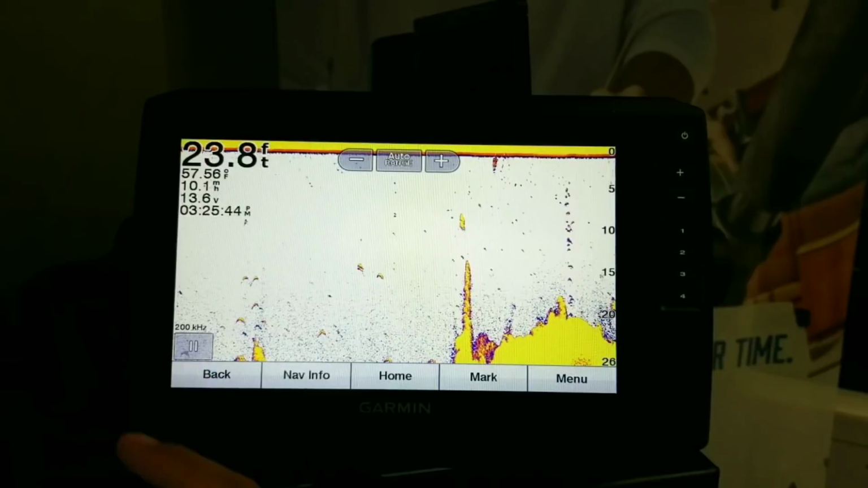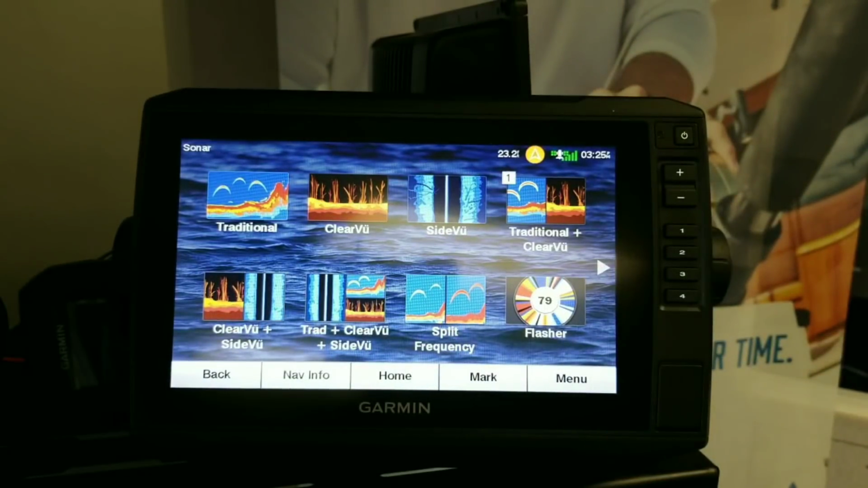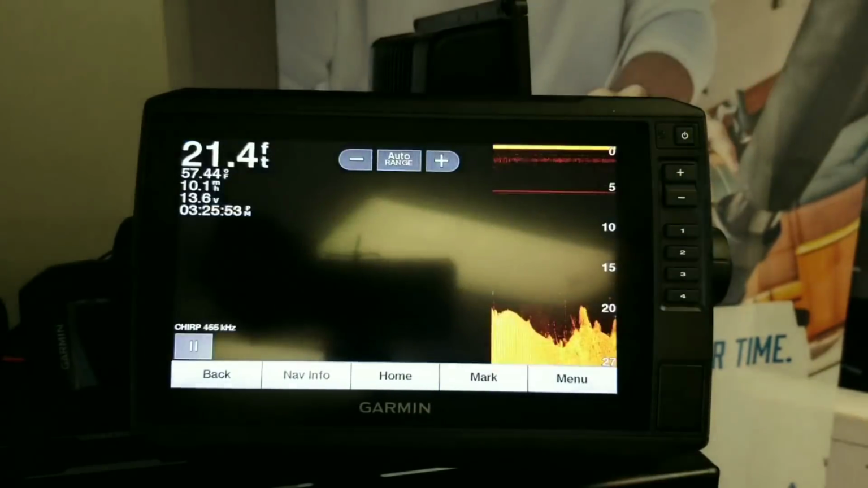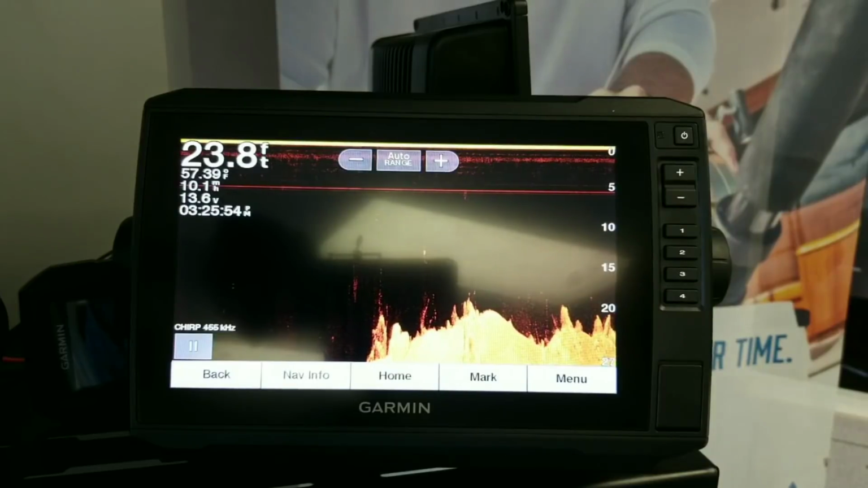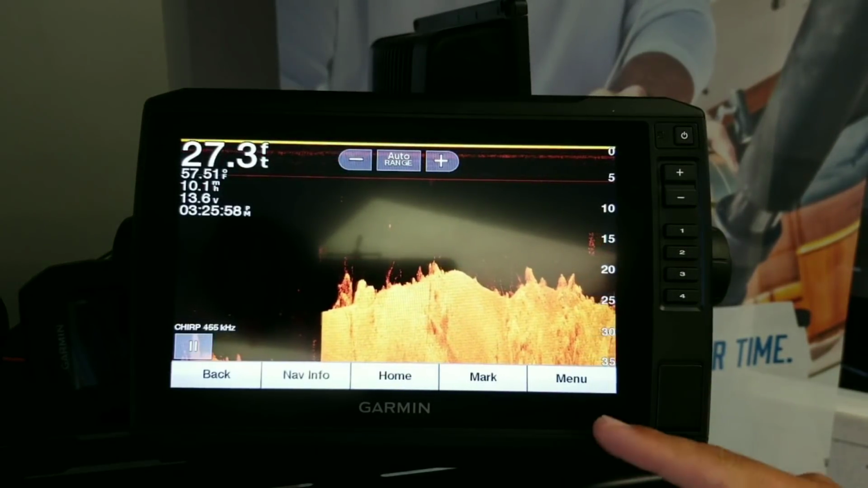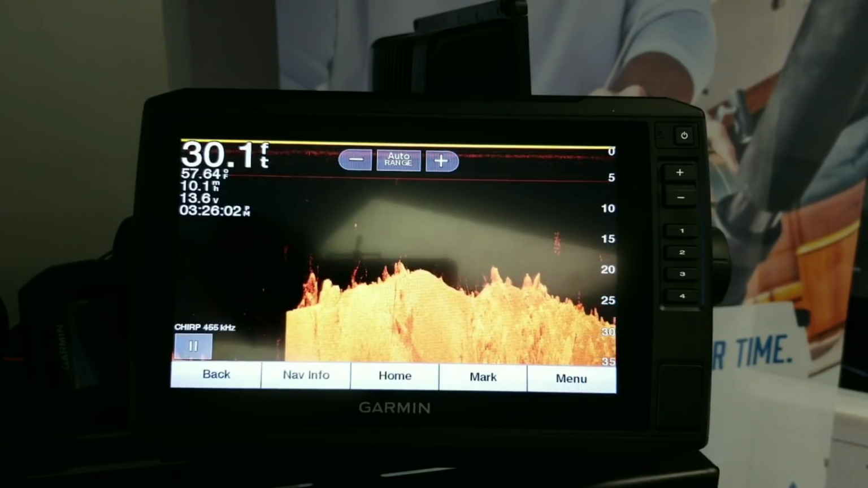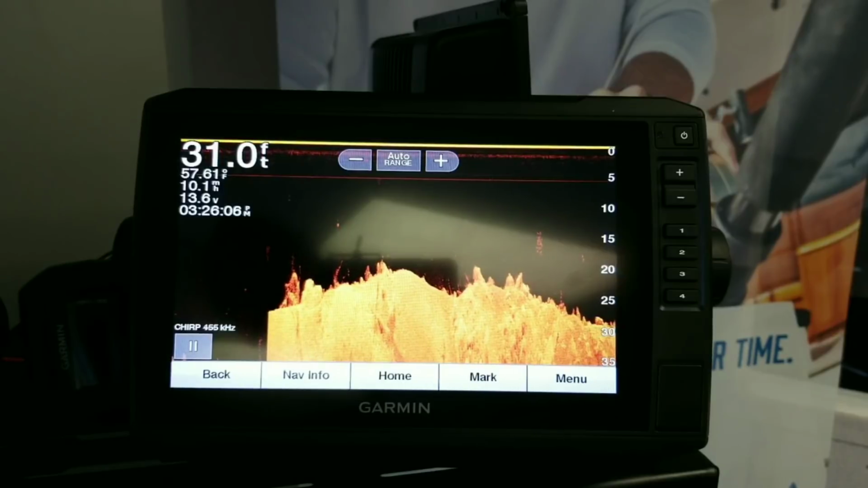So let's go back. Now, I'm not going to be so worried about schools of fish as I am about structure. From here, I'm going to run clear view. Now, when we look at the clear view, it tightened a lot of that up. And if you look at it closely, you can see that there is an abundance of different colors and different things that will help you read it a little bit better.